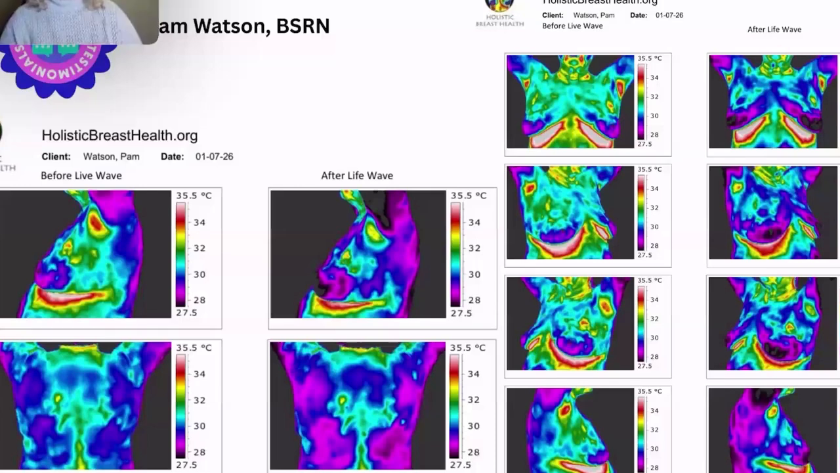And then on that bottom left image, I guess the purples are the ideal color, and it went from the blues to almost tons of purple too. And that's the goal, correct? Right. Well, that is exciting. So, cooling down and getting less inflammation, and we know the body can respond better to healing, repairing, and restoring when we have less inflammation in our body.